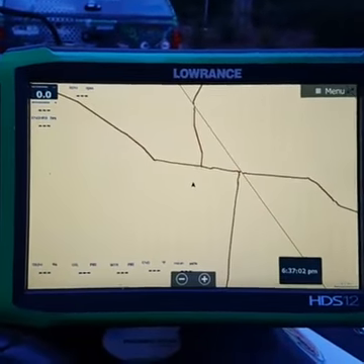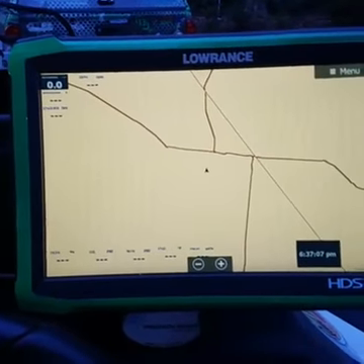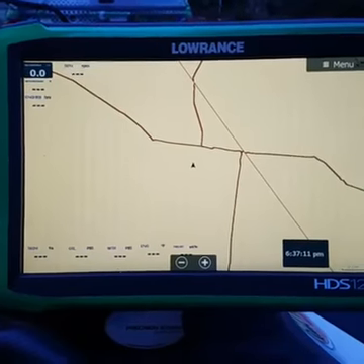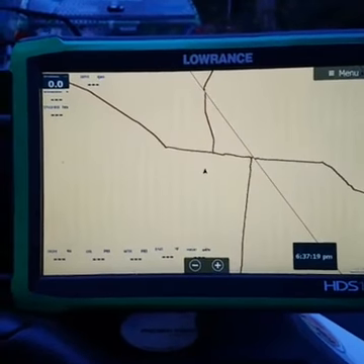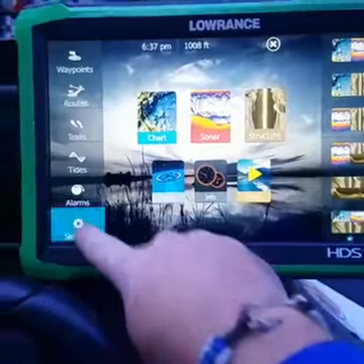Alright, so this will work for Lowrance Gen 2 Touch, any HDS system basically that you've got. And what we're going to do is go through a quick setup as if you're just getting it out of the box. So for my initial setup, you're going to go to Pages, Settings,